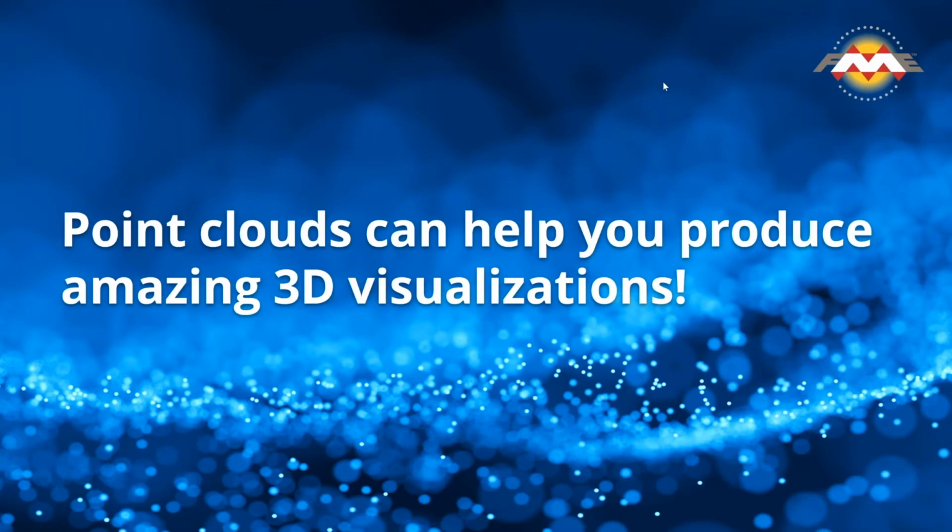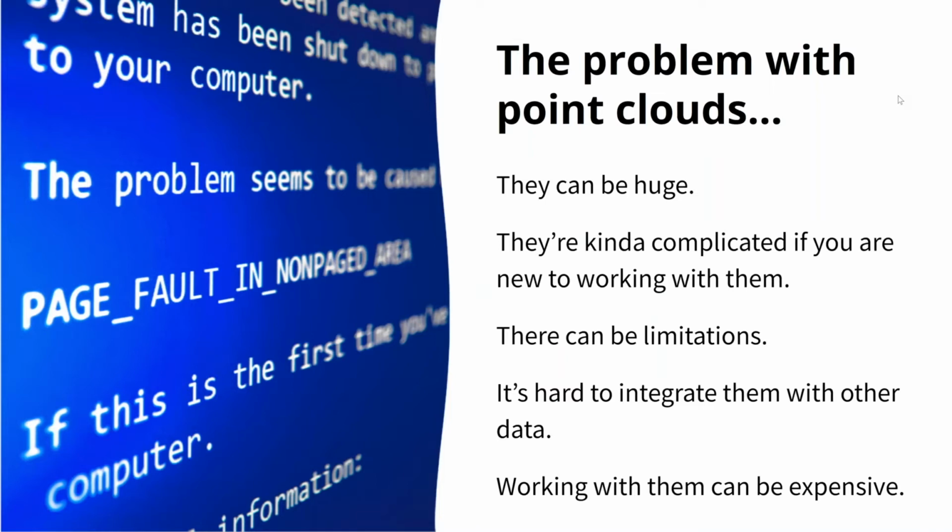So why do we use point clouds? We use point clouds because they produce amazing 3D visualizations, and they can really accurately represent the real world. And when we're working with spatial data, that's kind of something we are looking for. So the problem with point clouds is they can be huge, and they're kind of complicated if you're new to working with them. Some people claim that they're easier to work with than rasters, but starting new can always be difficult. They take up a lot of storage, they can be computationally expensive, and there can be limitations. So whether that's your computer or storage or knowledge.